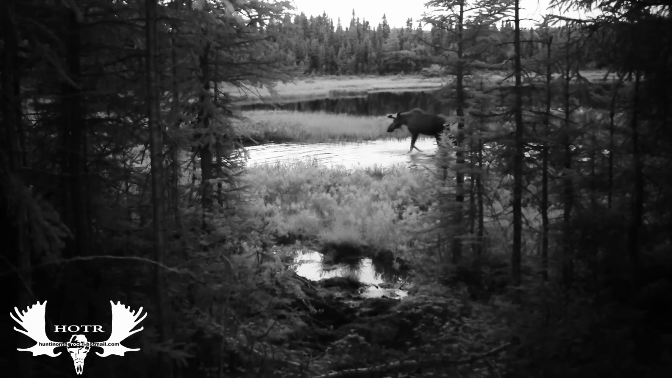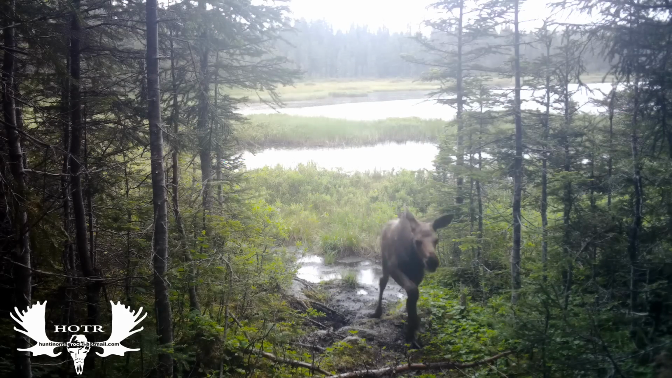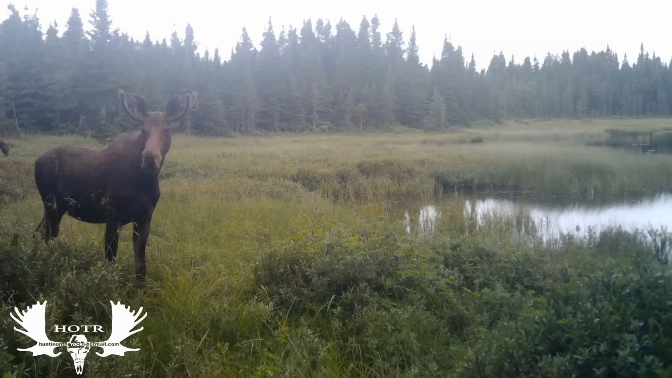A few days later, I had a pretty cute little moose come running by. I only got a short clip of him, but he was in some hurry to get somewhere.